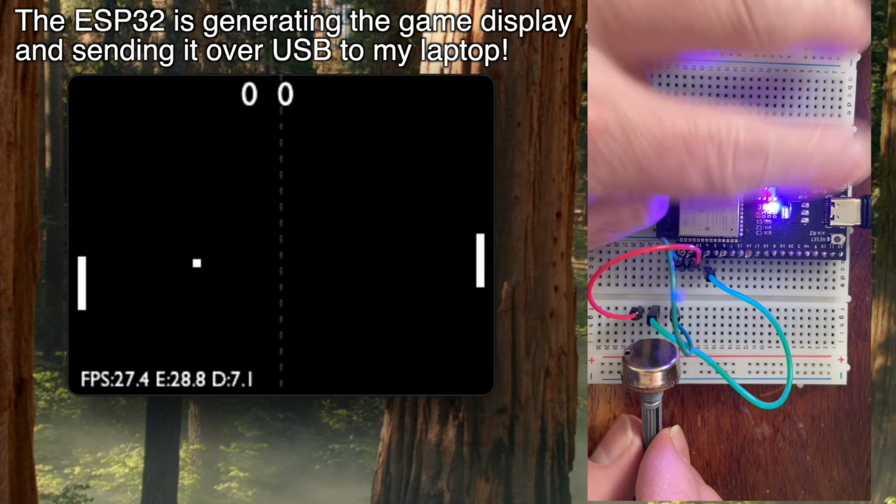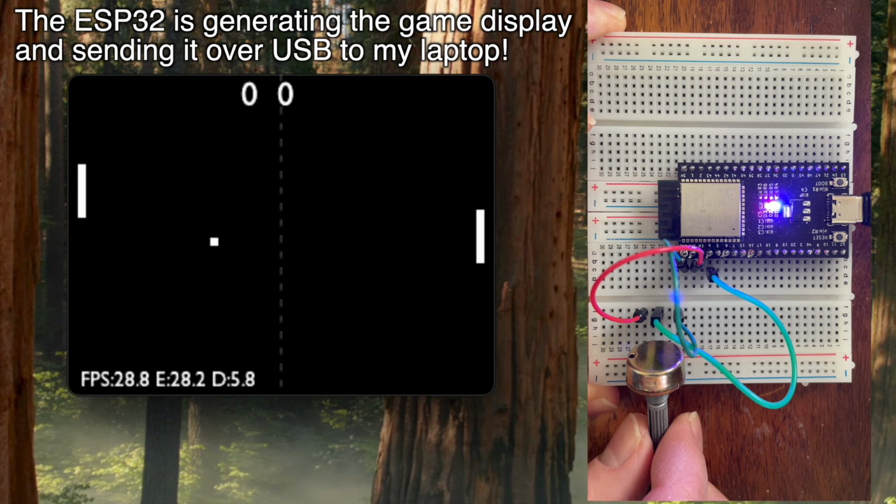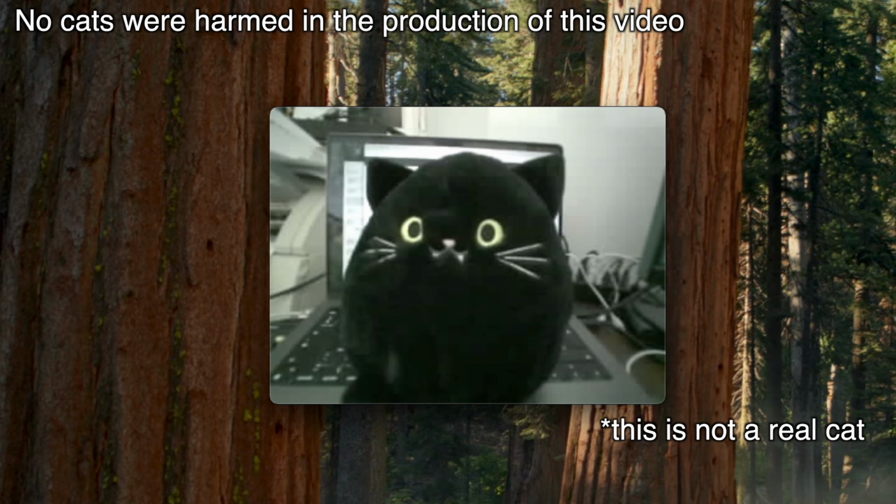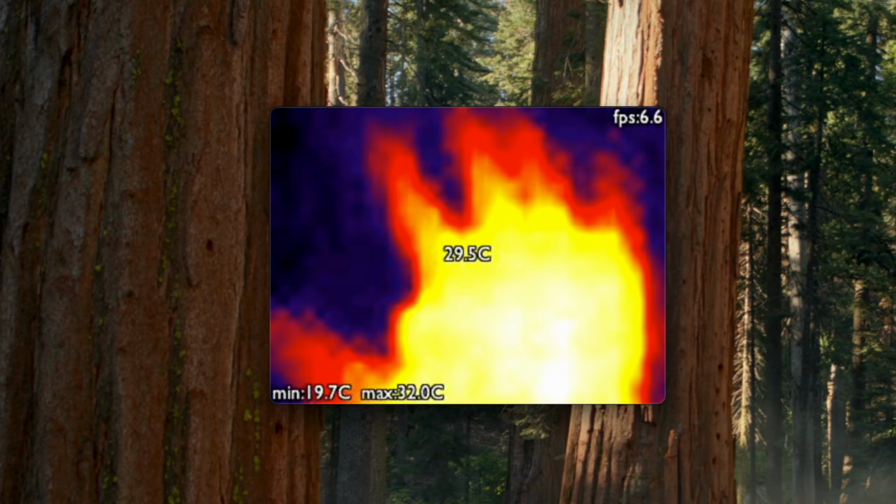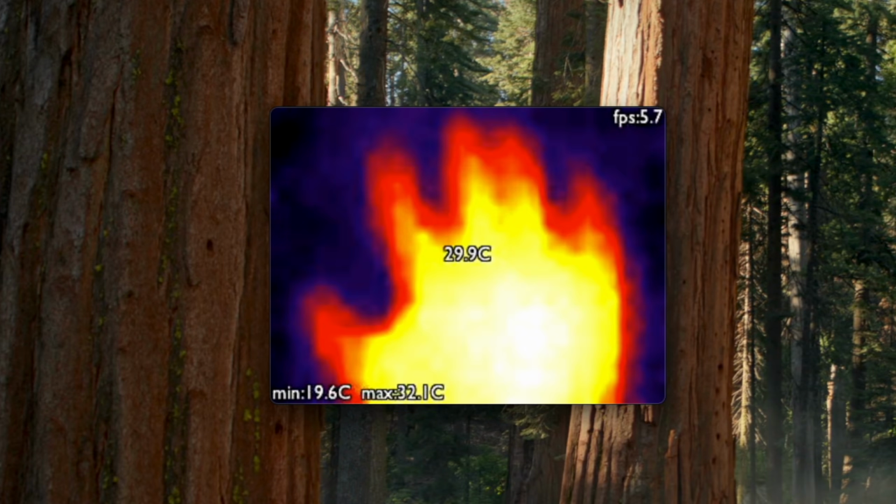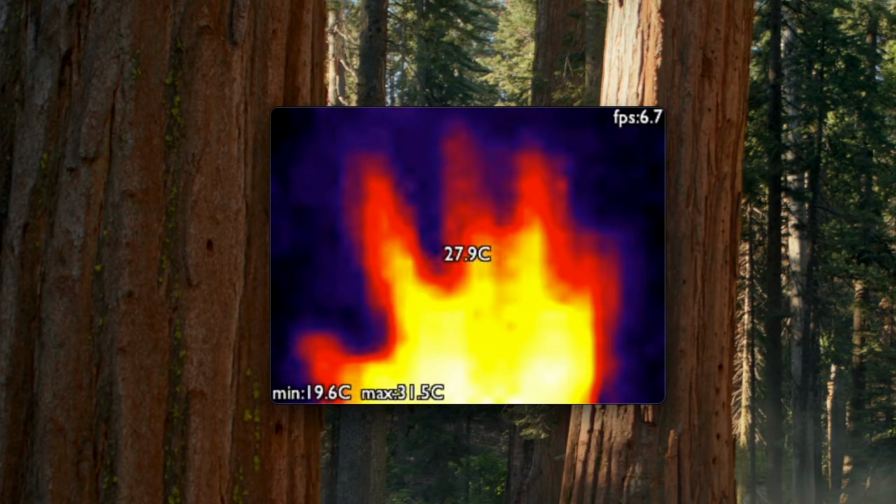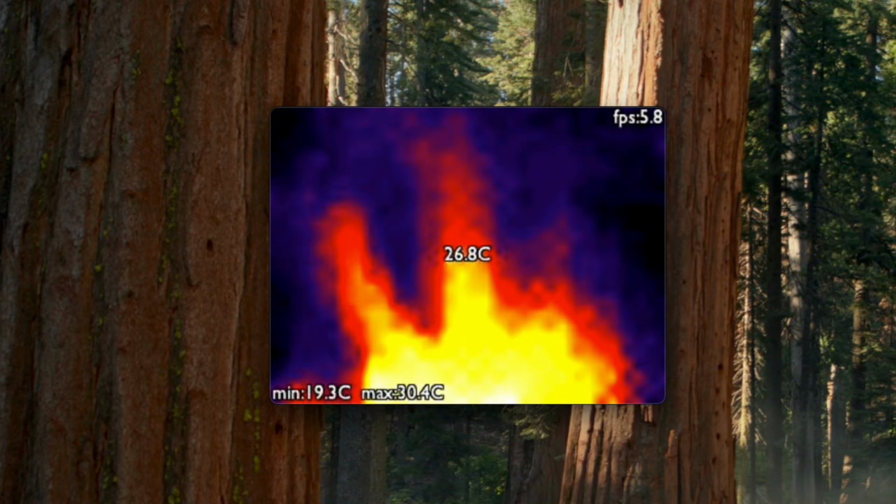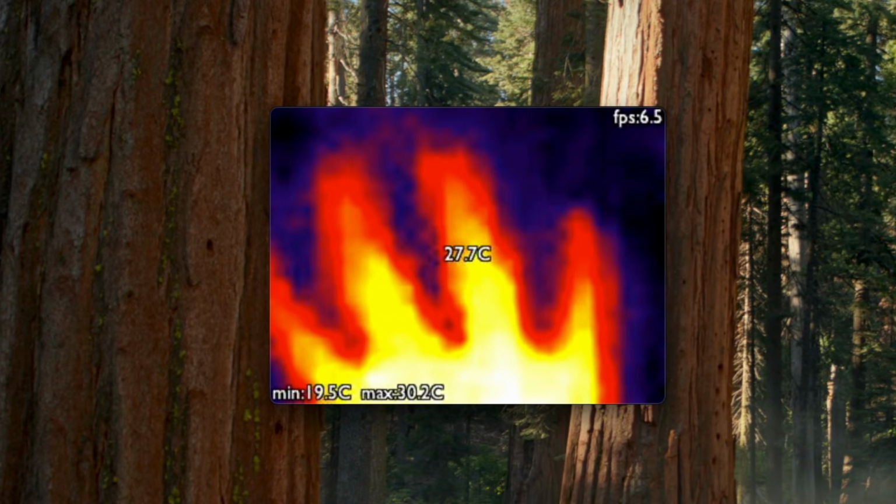Last time, we made an ESP32 think it was a webcam. This time, we've switched things up and it is actually a real webcam. And this other one is a bit special. It's only 32 by 24 pixels, but it measures infrared instead of visible light. We take that tiny image, scale it up, do a bit of processing, JPEG encode it, and stream it over USB, just like a normal webcam would.